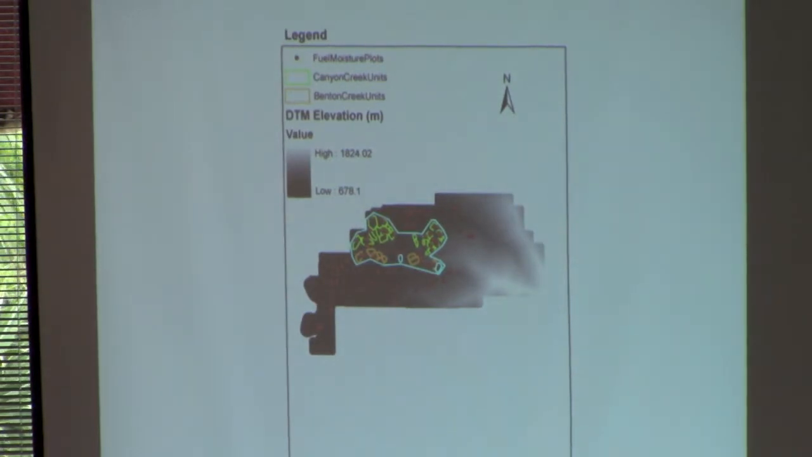How about some maps now? So this is the Priest River Experimental Forest. This is a DTM in the background. And these red dots represent those plots that I used for modeling. So the same dots that were in the scatter plots are these dots here now.